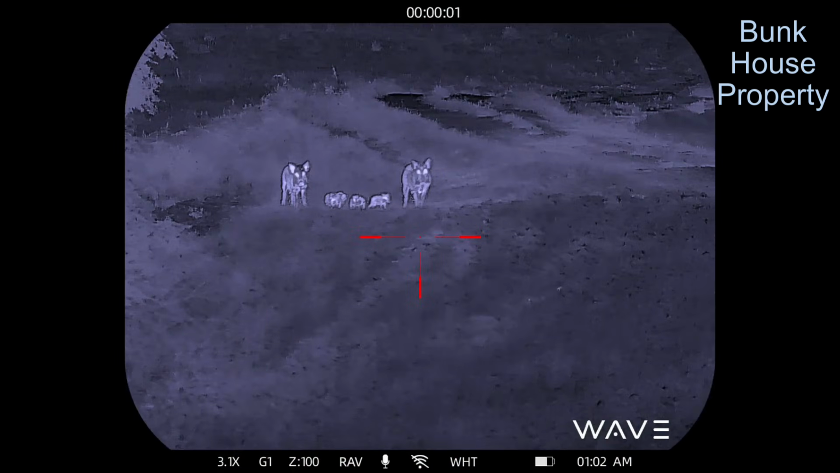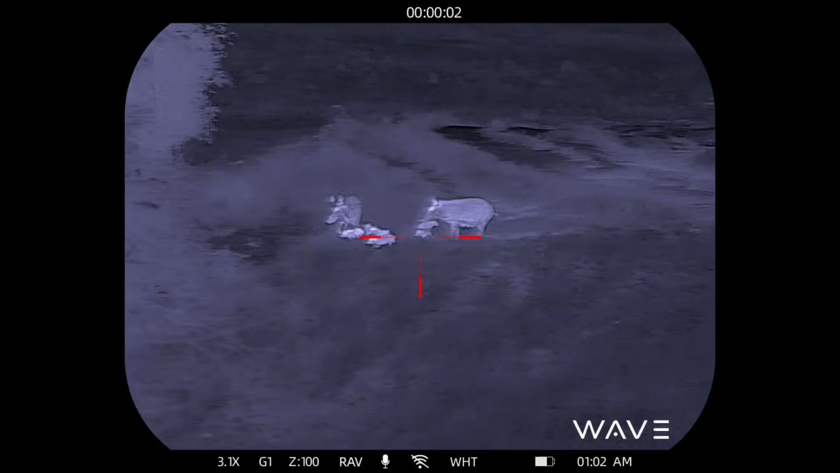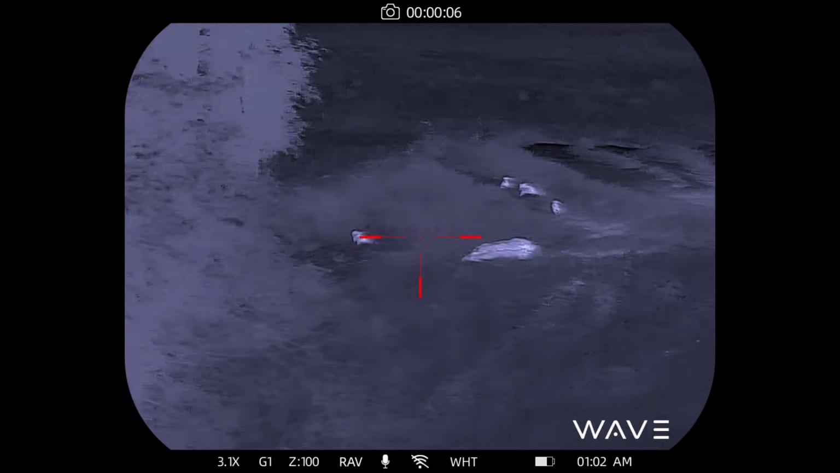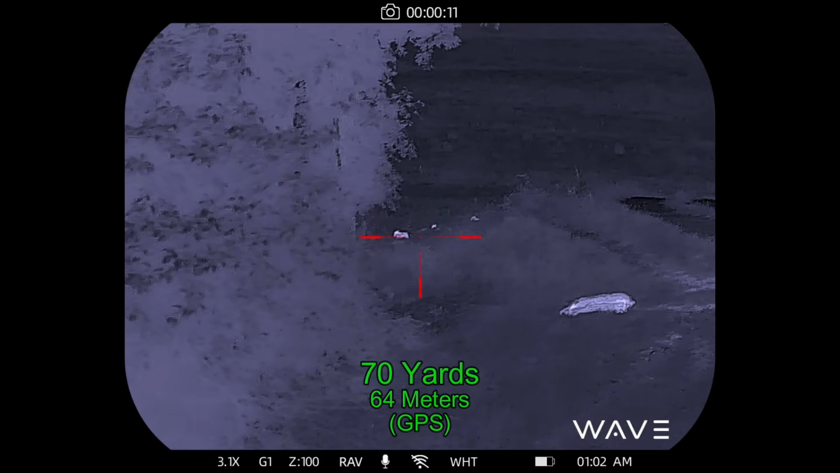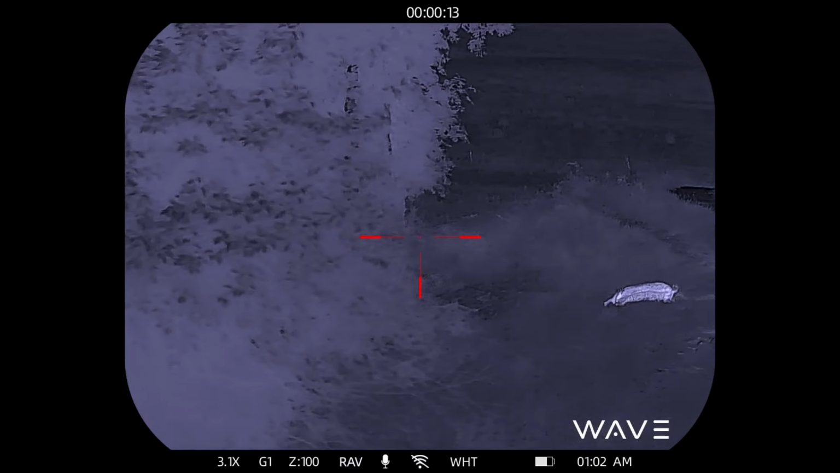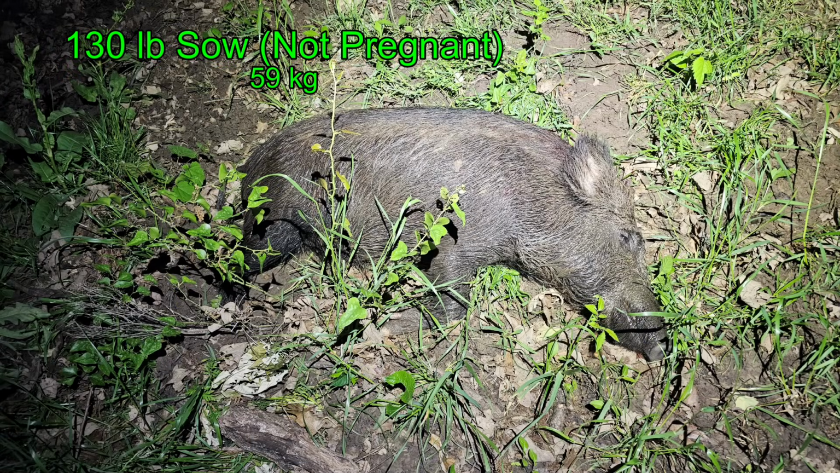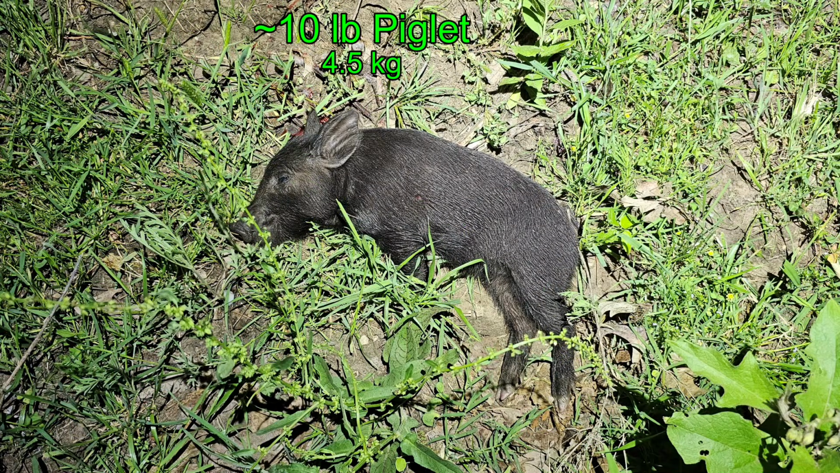Later that evening, I'm at the bunkhouse property, and I'm driving through the property, scanning with my night vision and with thermal, when these hogs popped out from behind the trees. I jumped out, grabbed my rifle. That finished my night with 2 hogs down, the first being a 130-pound sow that was not pregnant, and a little piglet coming in at about 10 pounds.